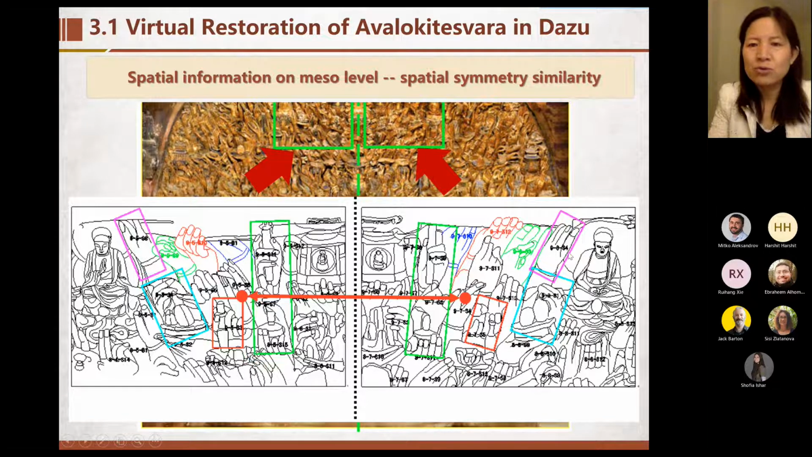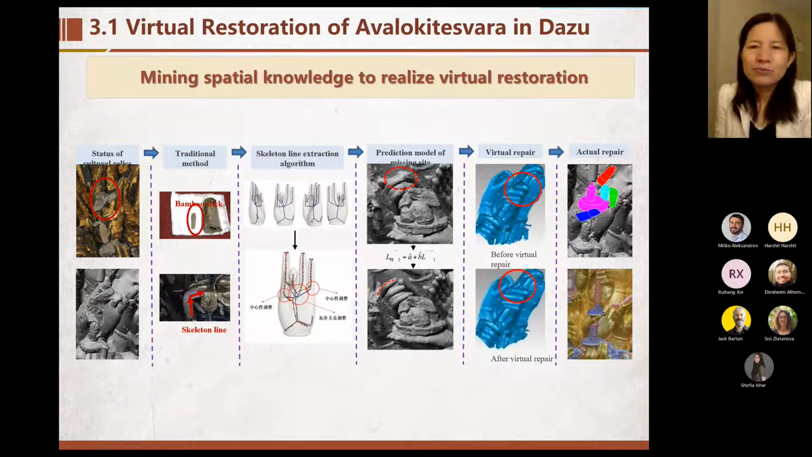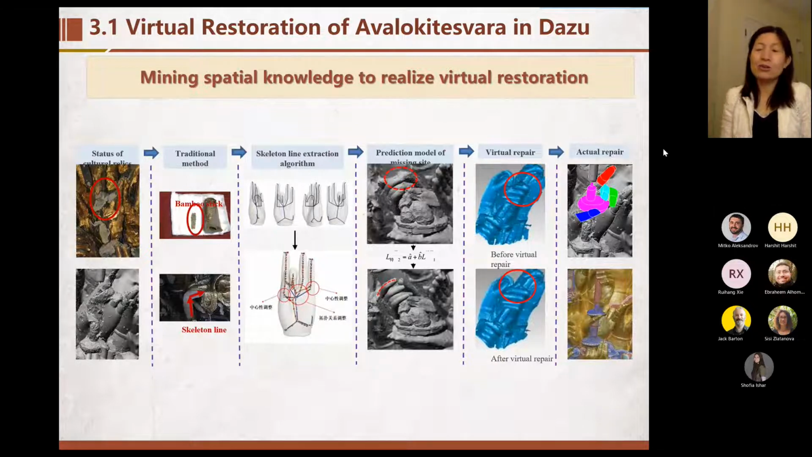And these green two are symmetrical and similar parts. They can help each other. And this purple one, they can help each other also. So actually, similarity and symmetry are very easy properties. We can find them directly and use them.